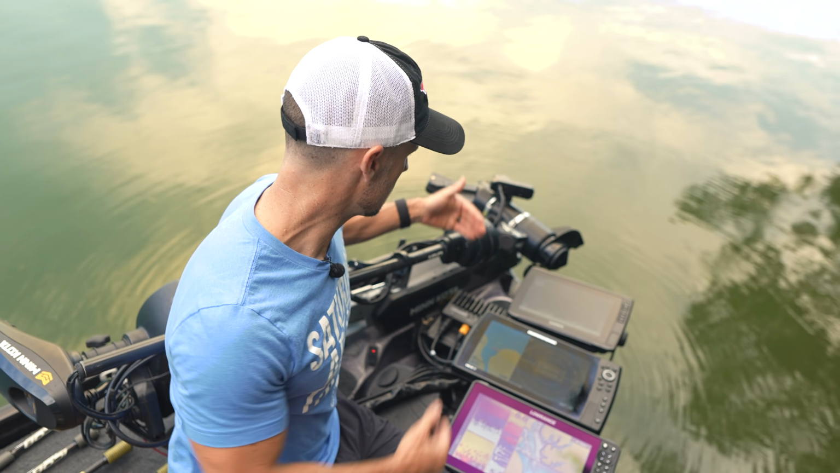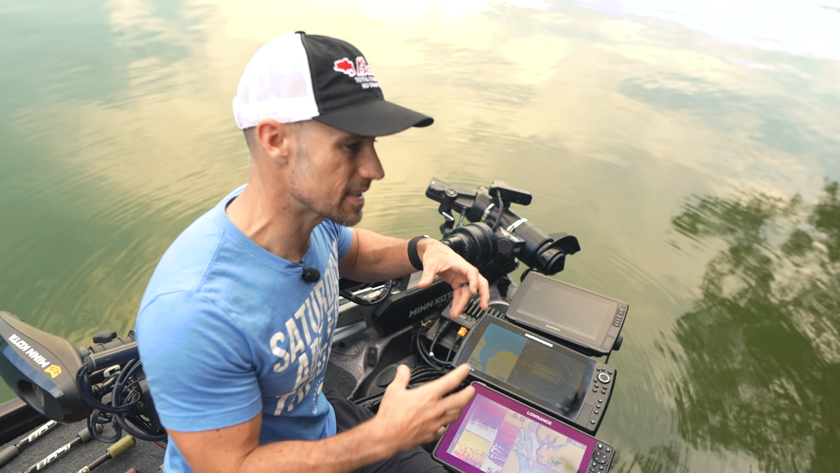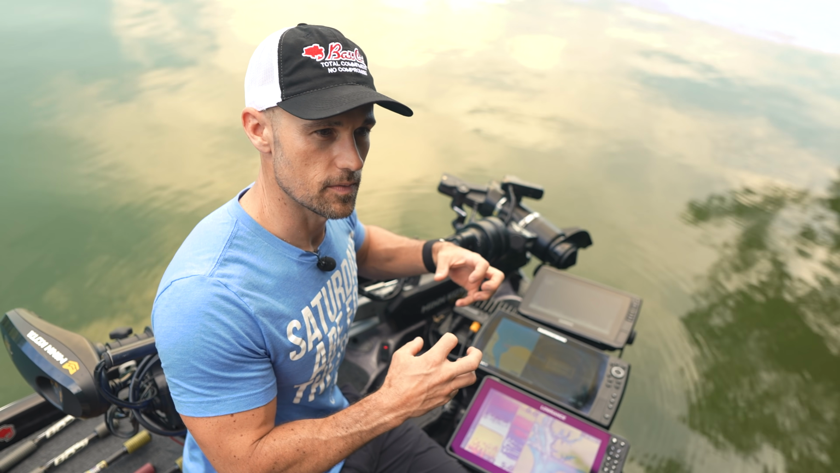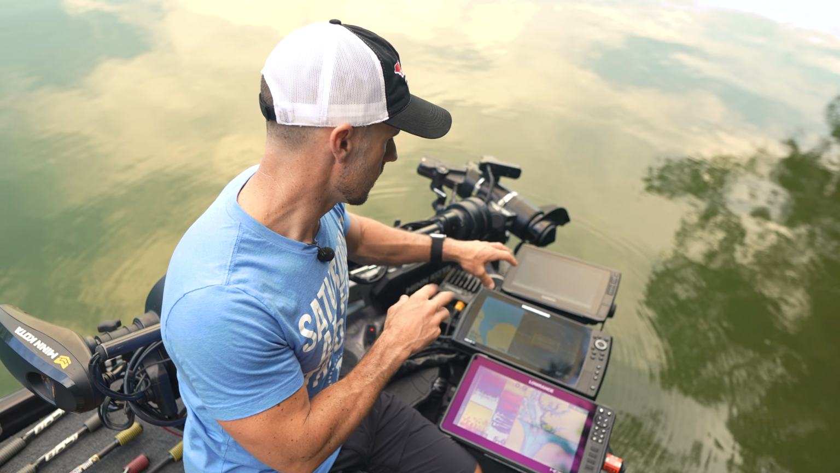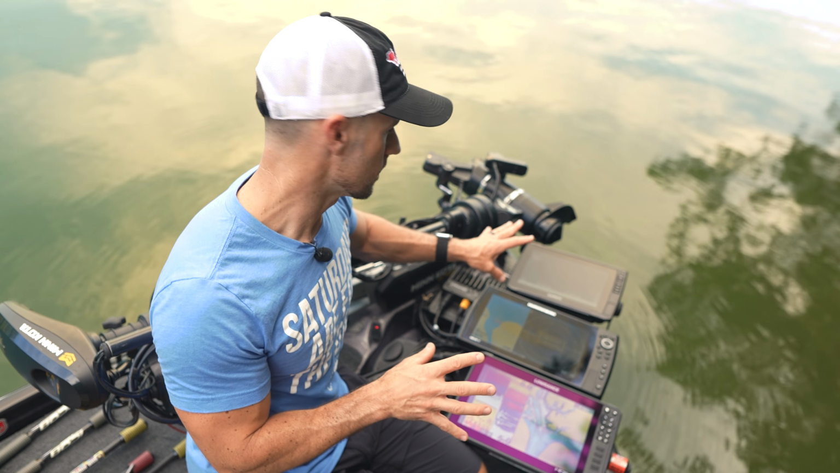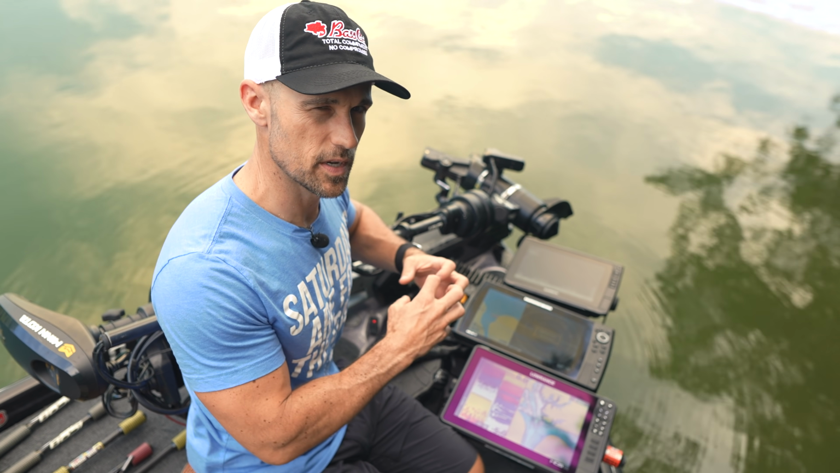It gets that transducer a little further away from the 360. I feel like the 360 and the LiveScope interfere with each other, so you're seeing marks from one on the other. I just feel like it's a little clearer picture.